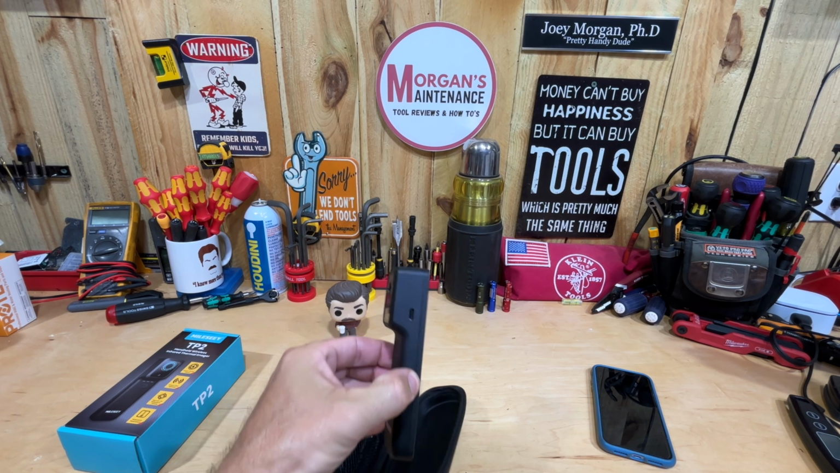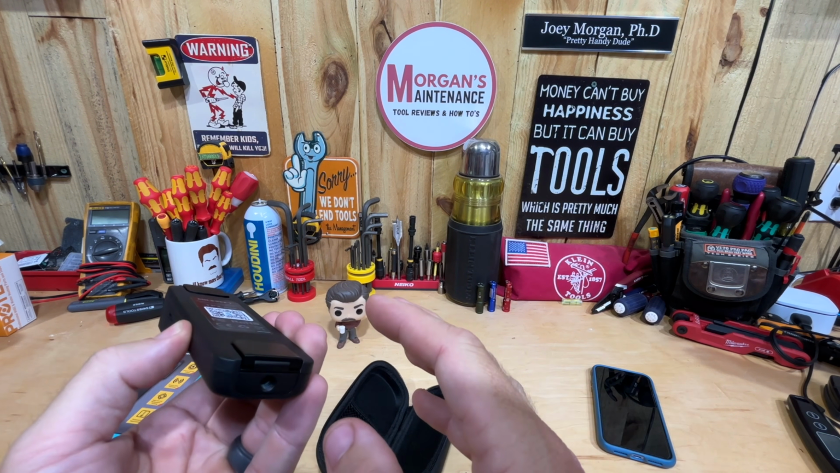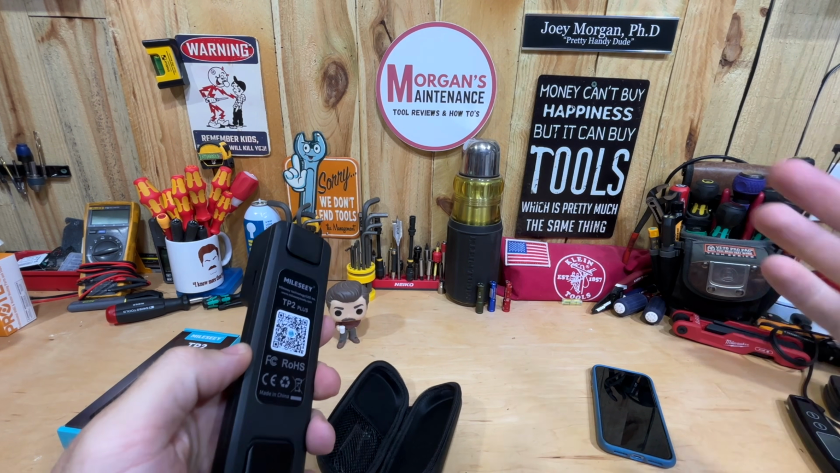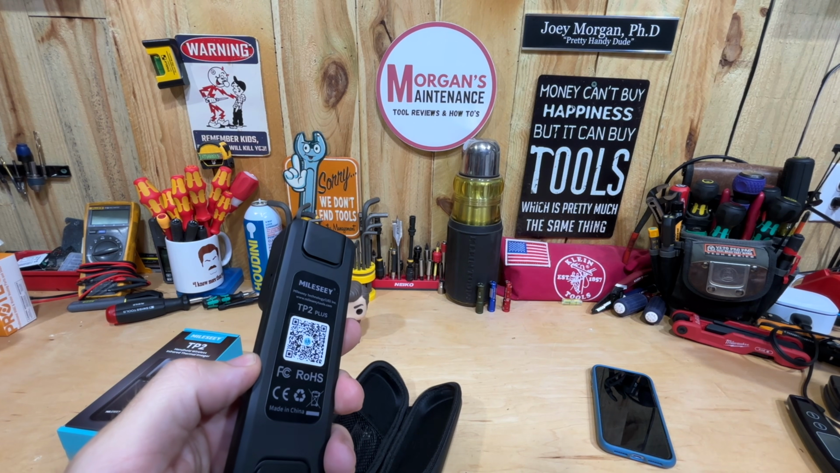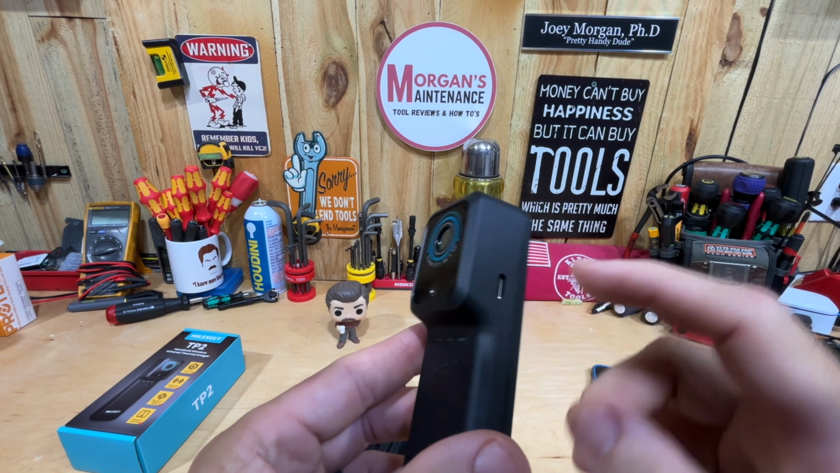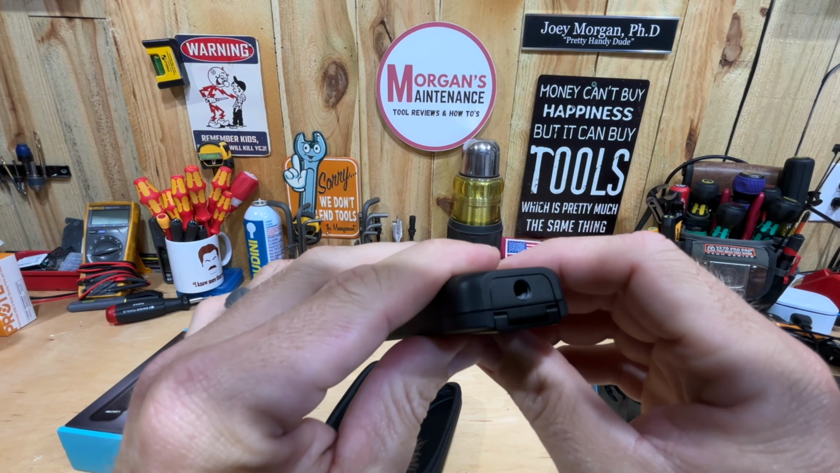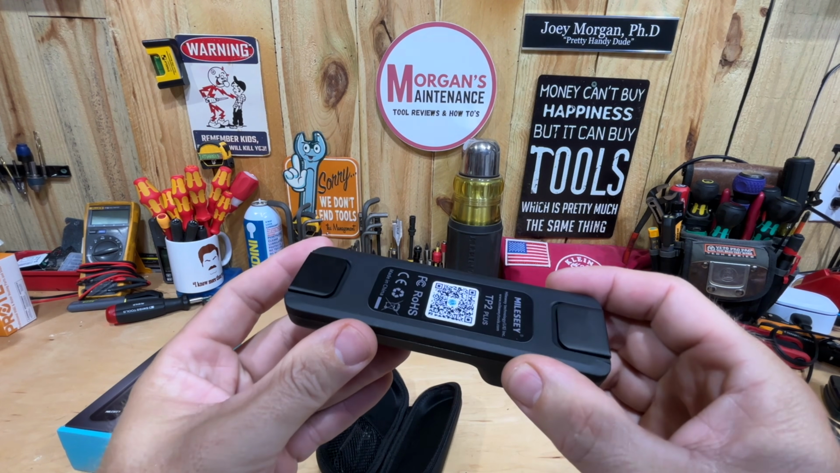And again, it works wirelessly, so it doesn't have any kind of a cable that you would hook into your USB-C on your phones or your lightning cables or whatever it might be. It's got an app that you download off of the app stores. You open that app and then it connects wirelessly to the unit. So USB-C charging, as you can see right there, that's really the only port that you have on the outside of this. You do have some threads there to where I assume you could maybe put that on a tripod or something like that if you wanted to.